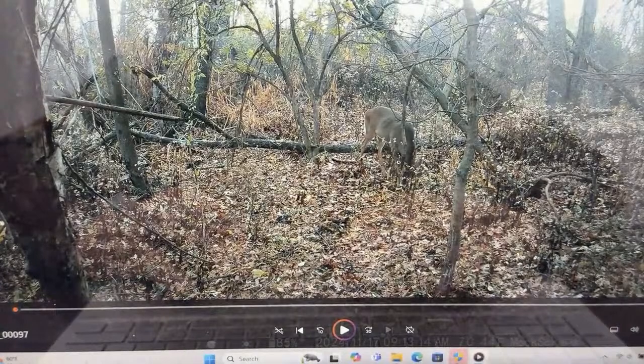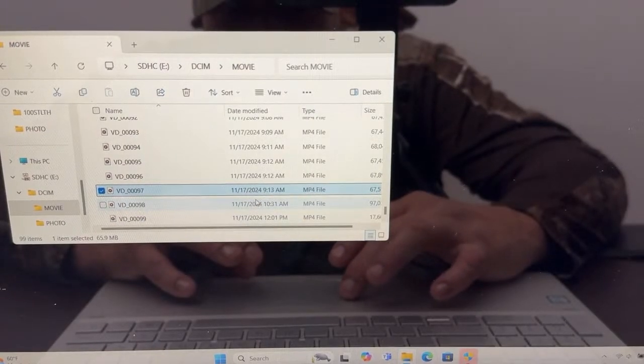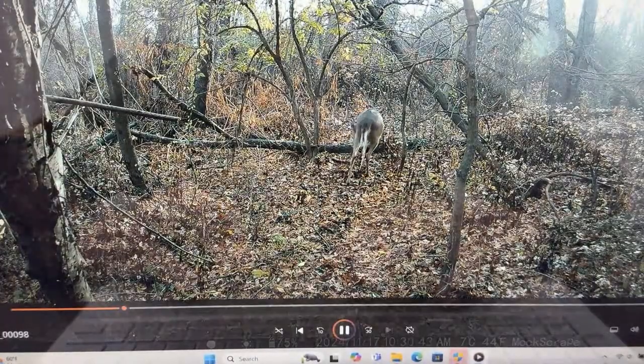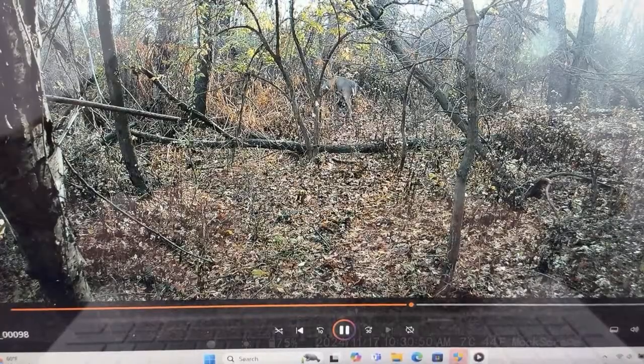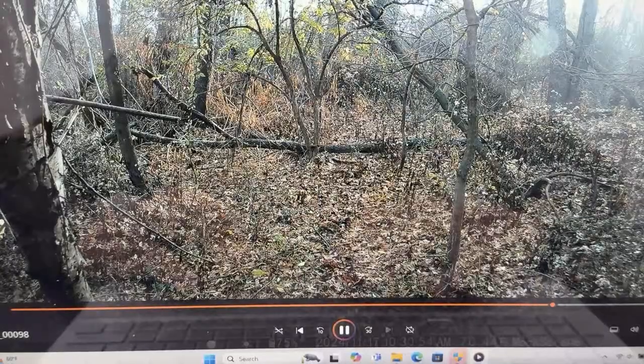Okay, so now we've seen them fighting or sparring. Let's see what this is. This is an hour later. An hour and a half later. This is 9:31. So almost an hour. And we have the bigger deer here. That is the 10 point came back in. So that deer was an hour later. He's walking up, which way them deer come down here. So that deer was hanging around, and he's just out there smelling and sniffing around, which is cool.